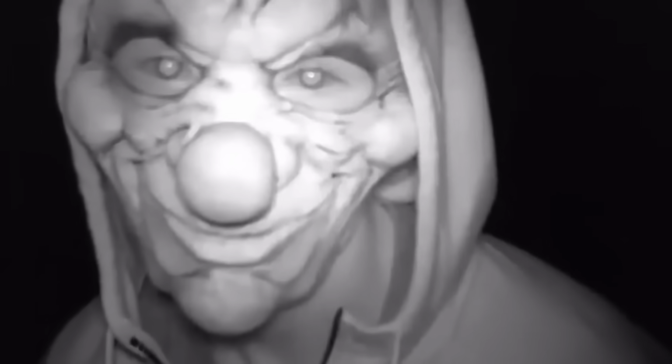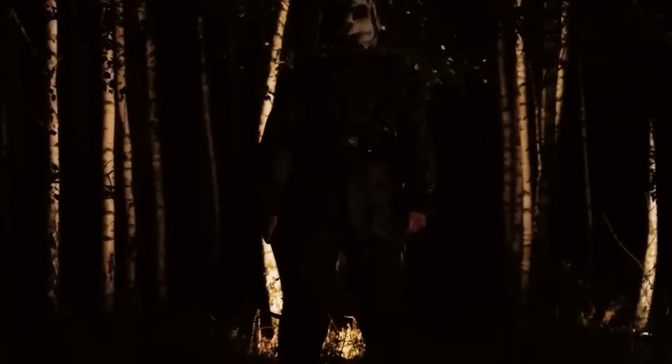The reasons behind this mysterious figure's presence remained unclear. Why would someone be in a forest at night dressed as a clown? Was it a ghostly being, or just someone with an unusual hobby for late-night forest walks?